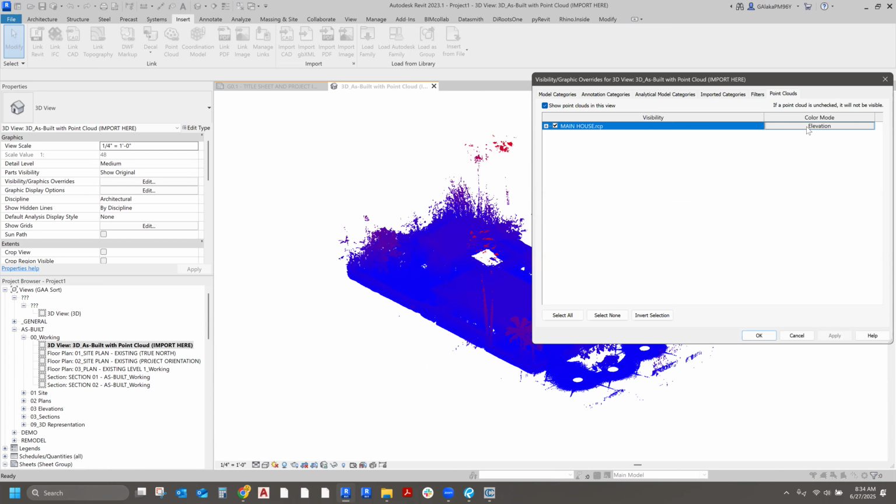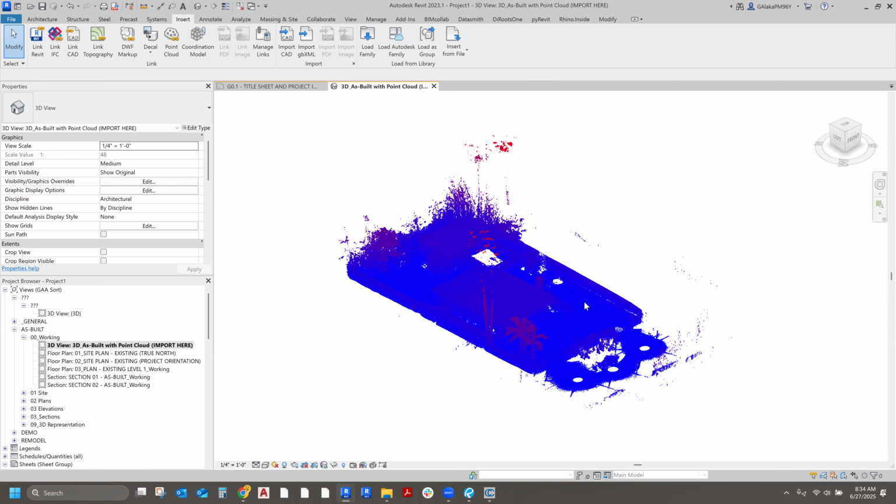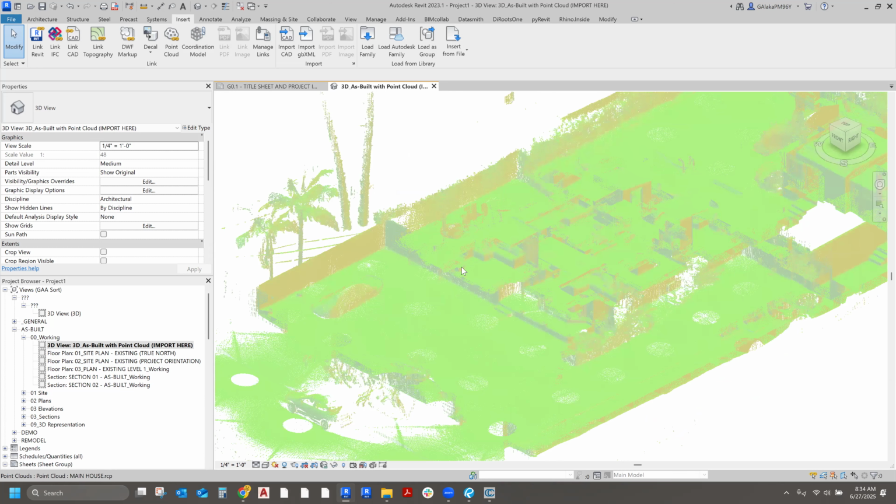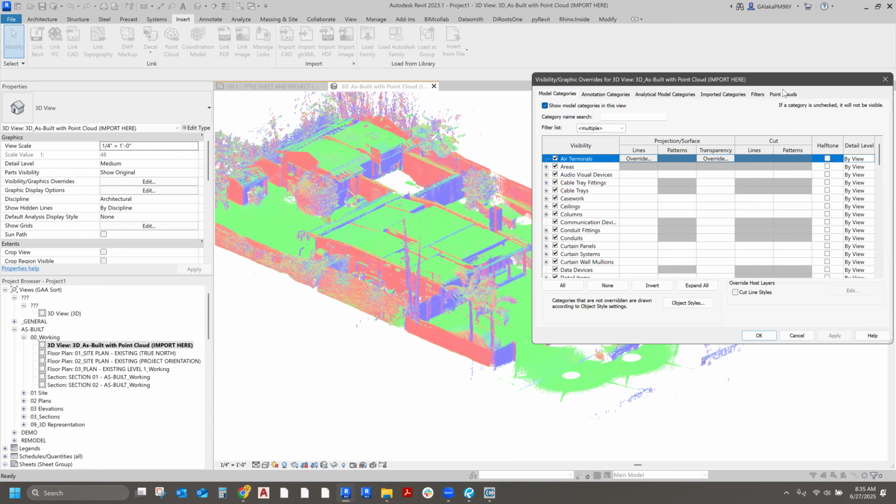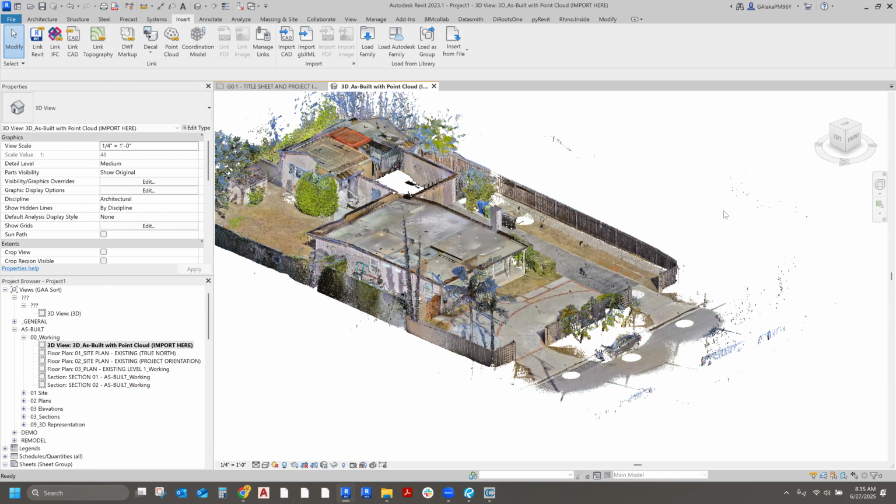However, the only useful one, in my opinion, is obviously RGB or normals. What normals does is Revit will try to identify, like, the top plane. As you can see, any plane that it considers the top is green. Any plane that's considered this side is red. If that makes sense, it tries its best to identify certain planes. So this is really the only one that becomes useful at some points. However, for the most part, I honestly just stick to RGB. That's the only one that shows the actual true colors of the scan itself.